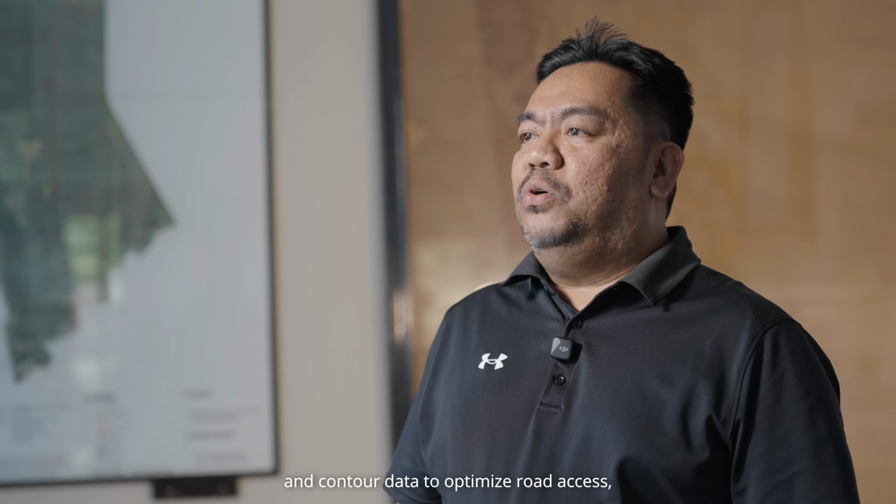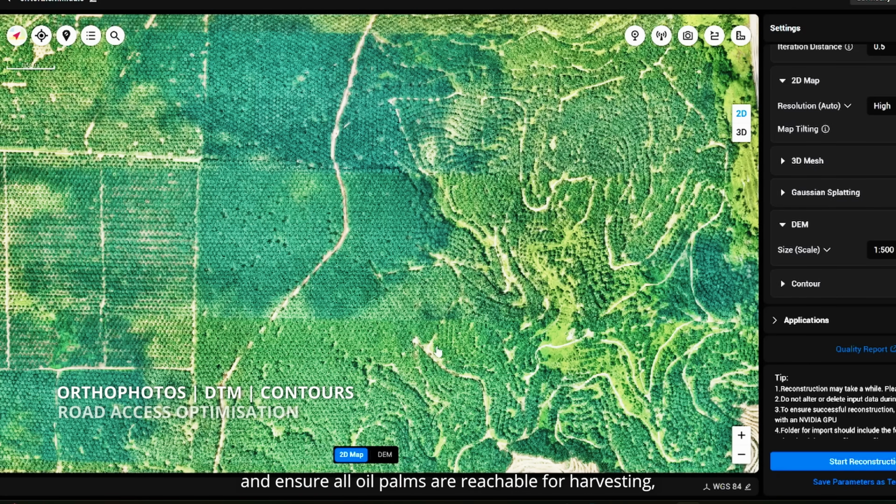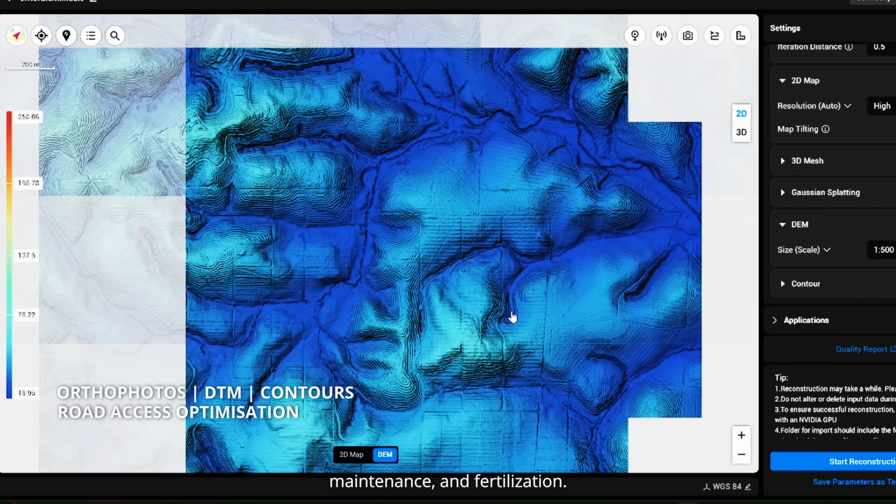We use orthophotos, digital terrain models, and contour data to optimize road access and ensure all oil palms are reachable for harvesting, maintenance, and fertilization.